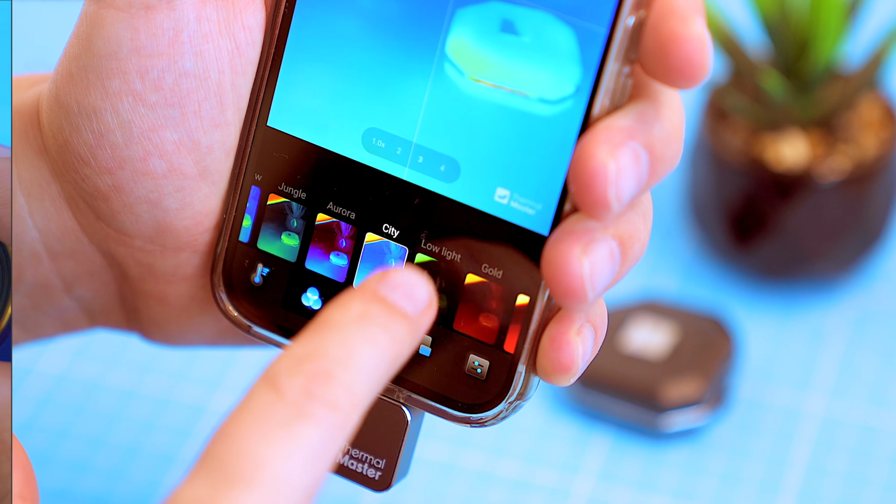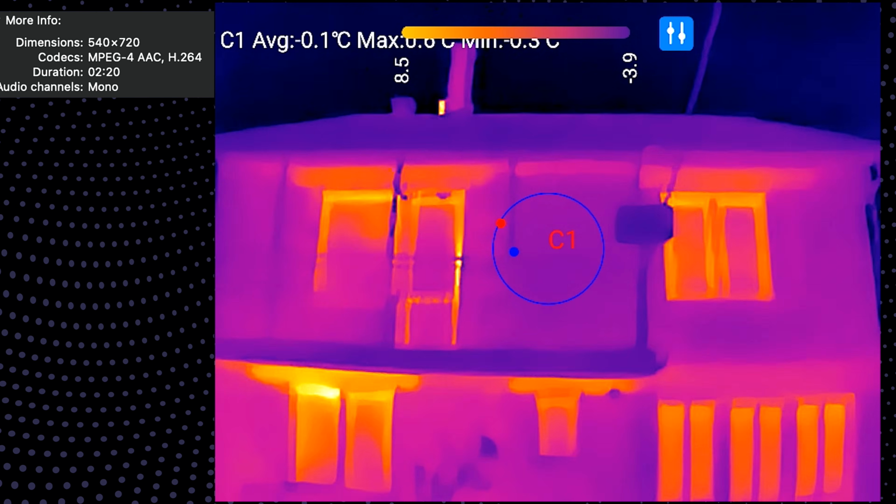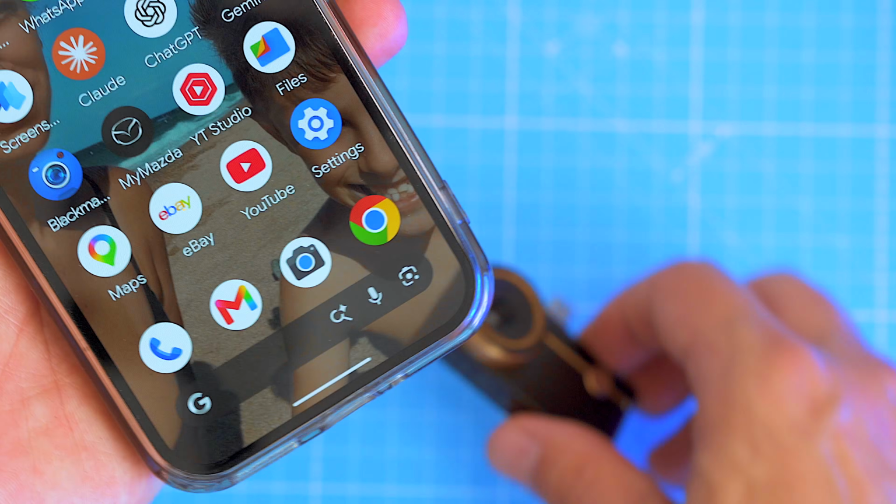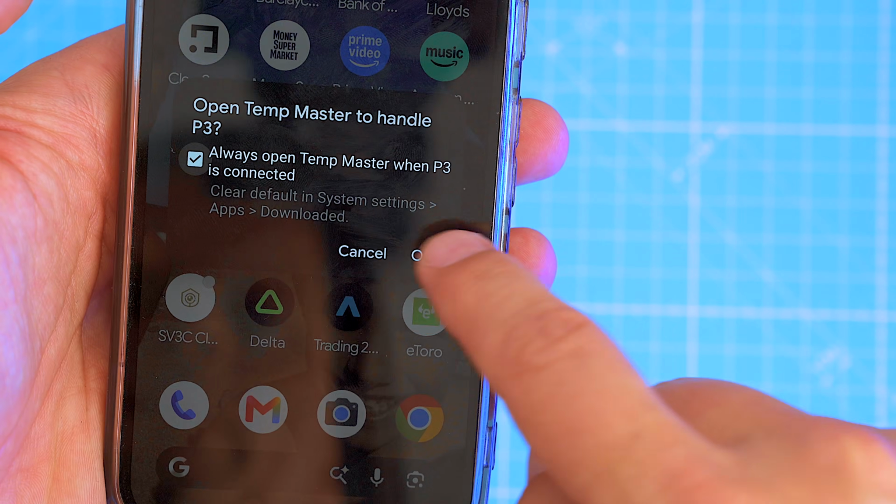I've been using the older P2 for like 2 years, and I thought I knew exactly what it could do. Then I started testing the P3, and it completely changed what I thought was limiting thermal cameras.